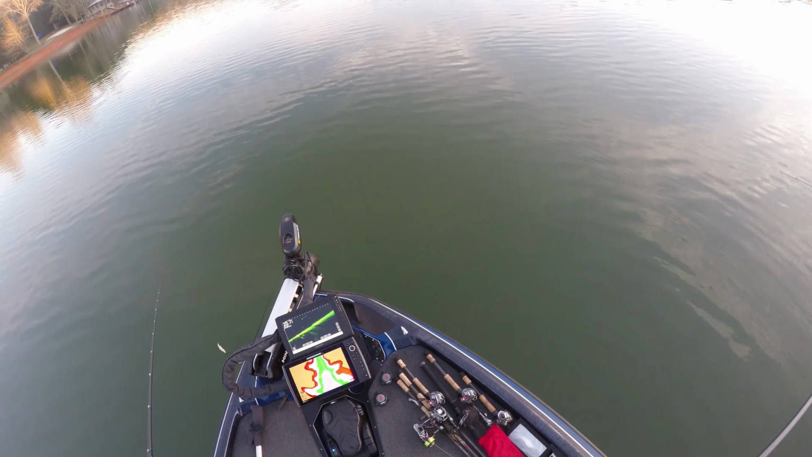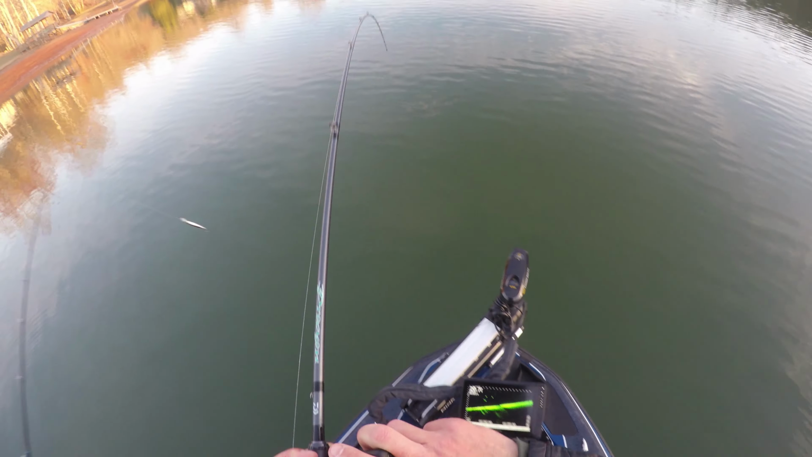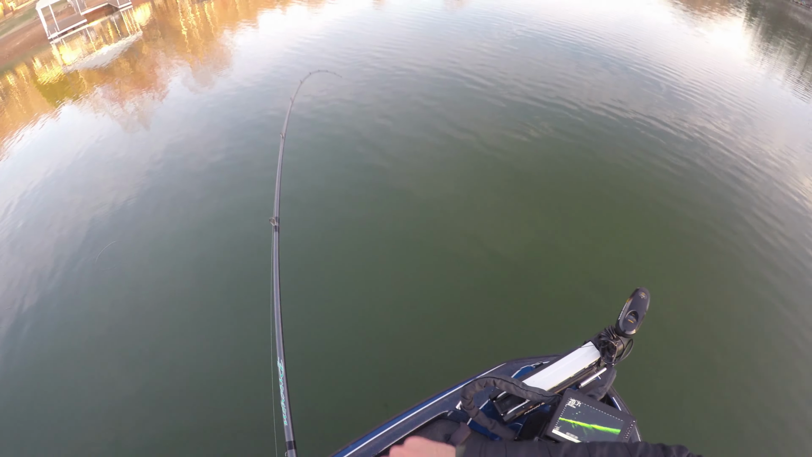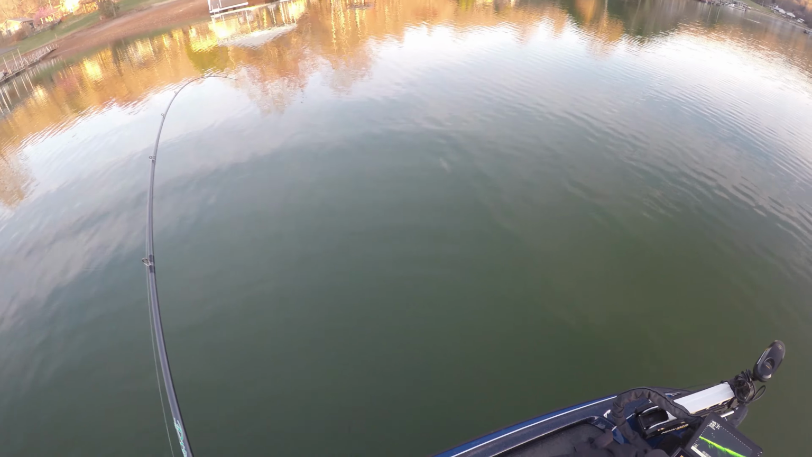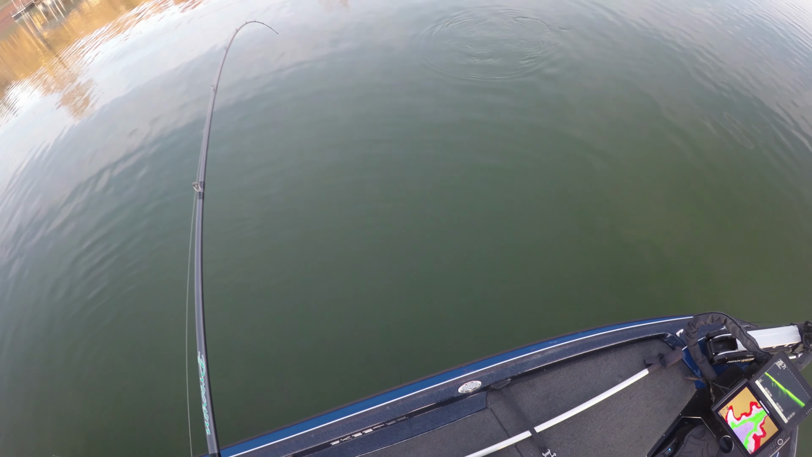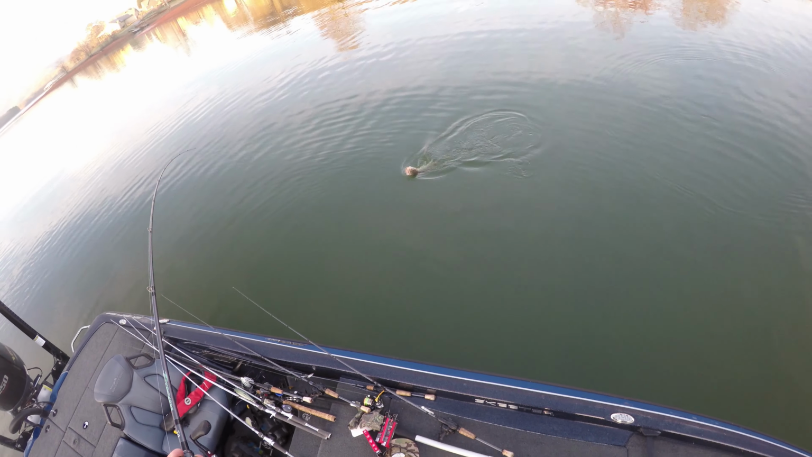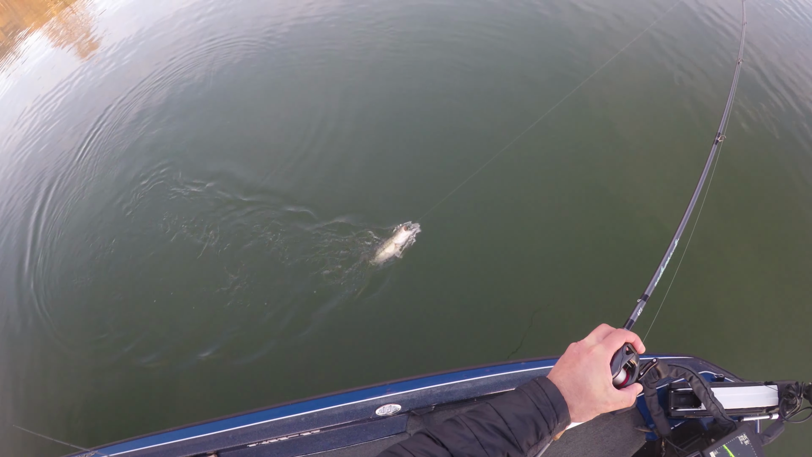Got him. I saw that. I think he's a big one too. I think he's swimming right at me. It is a big one. Really big one. Oh yeah, that's the one we want. That was so sick, that one fish came up to it and acted like it wanted it, and then this one finally was like, I'll come get it. Give me a big head shake.